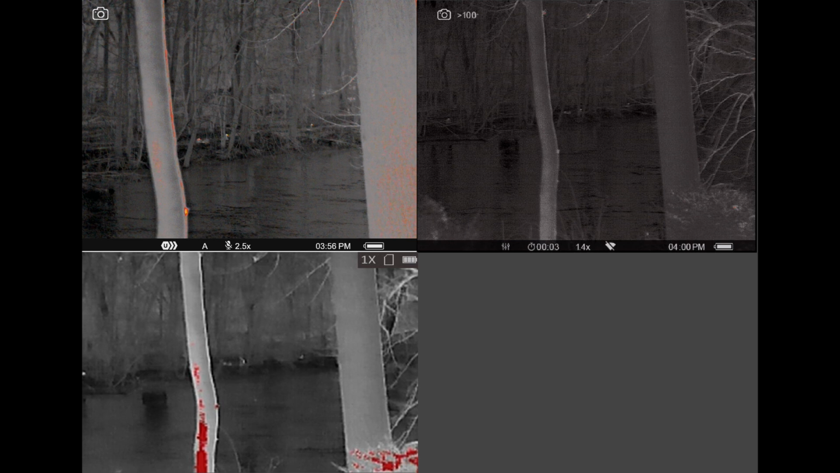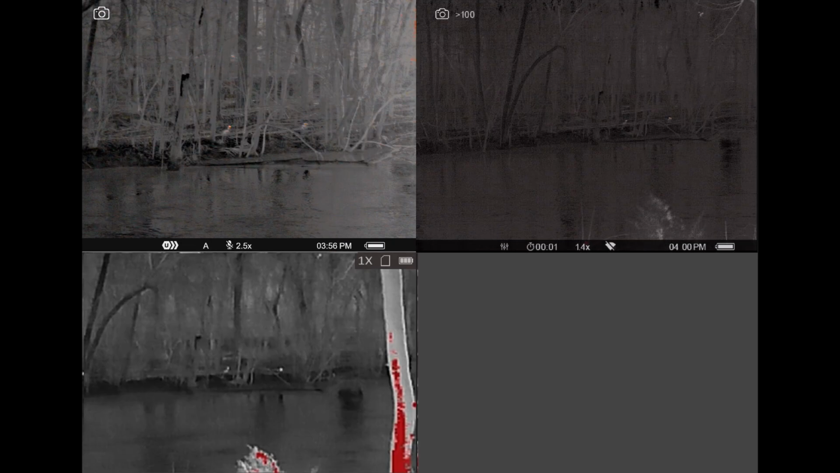So in the monocular itself, the XP50 and the XP28 just look gorgeous. Again, the AGM unit is the cheapest. Understandably, it's bare bones, so you're not going to get a whole lot there. And it just kind of depends on what you need. You can notice the field of view difference. So in the Telos in the top left, it's a much narrower field of view. It's designed to be used for coyote hunters that are looking 300-400 yards out at an open field, with not many heat sources. And again, that's why I think field of view is so important if you're into wildlife photography.